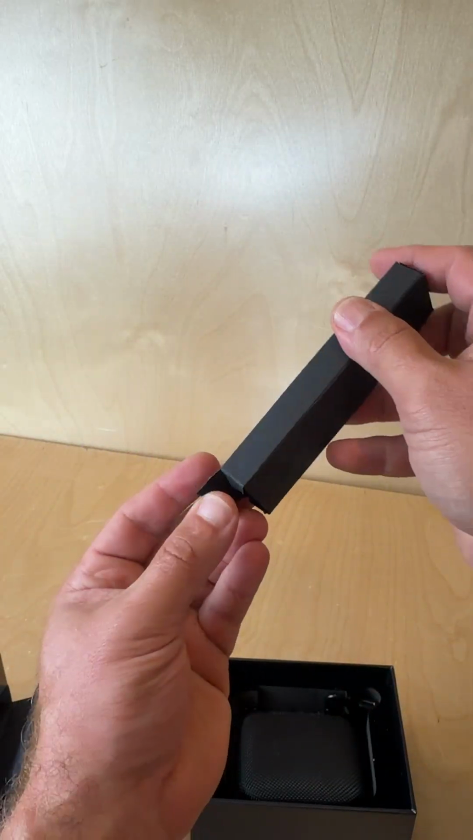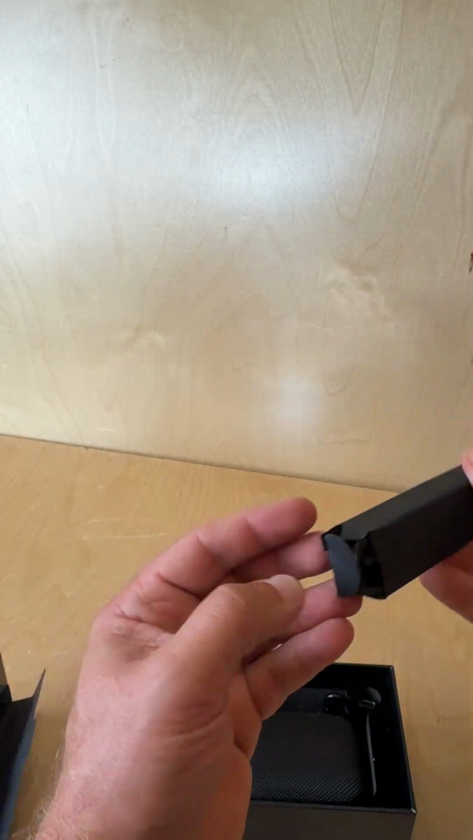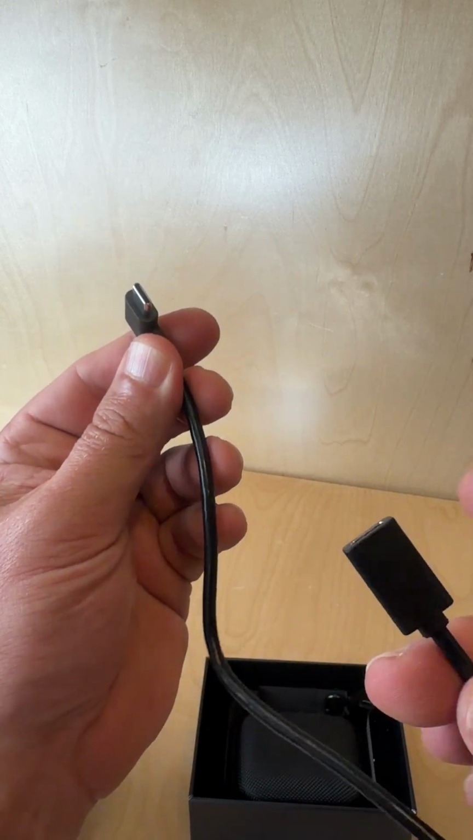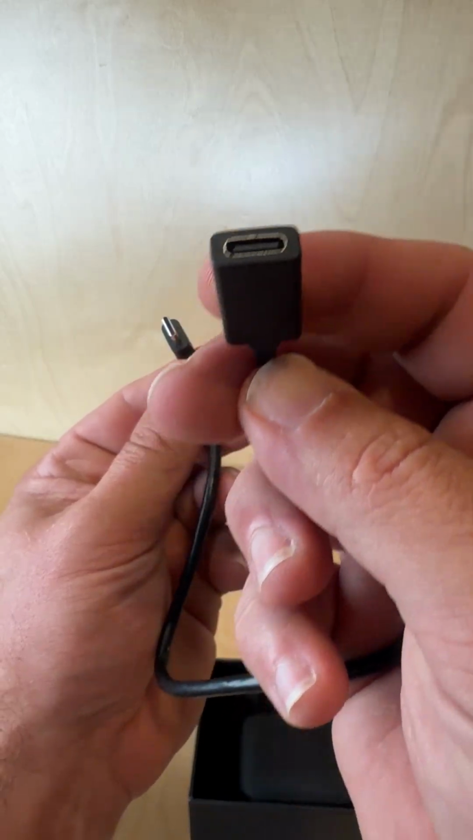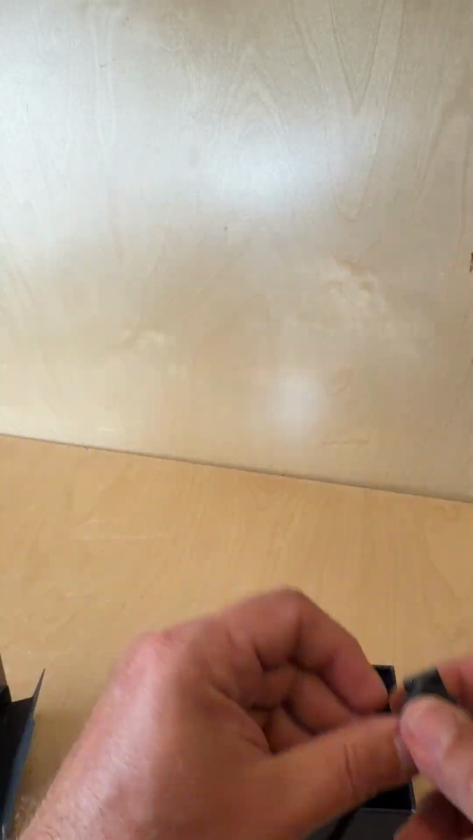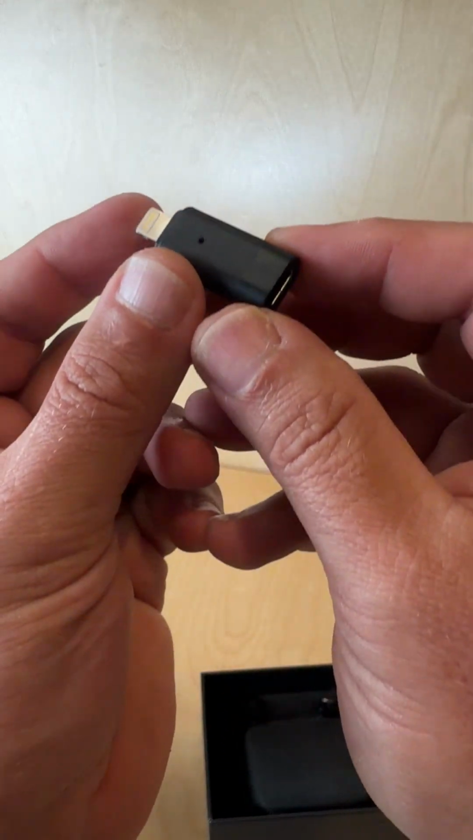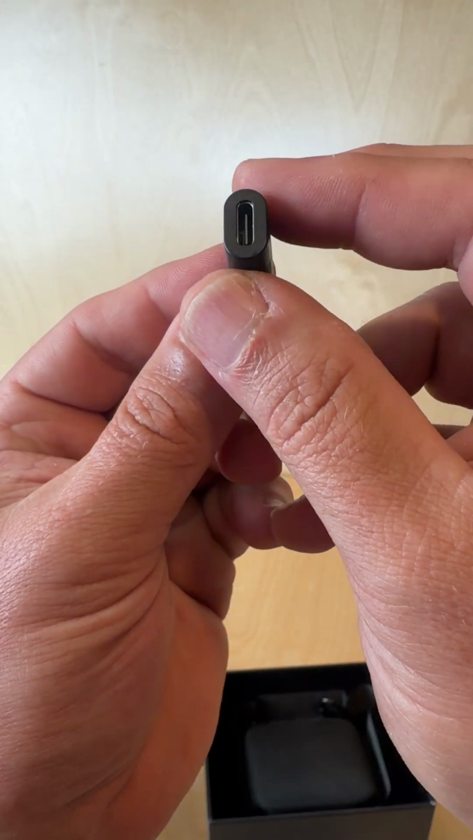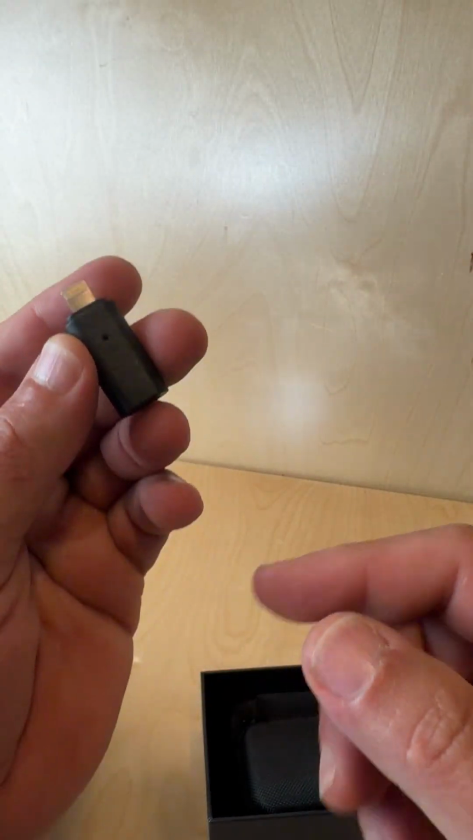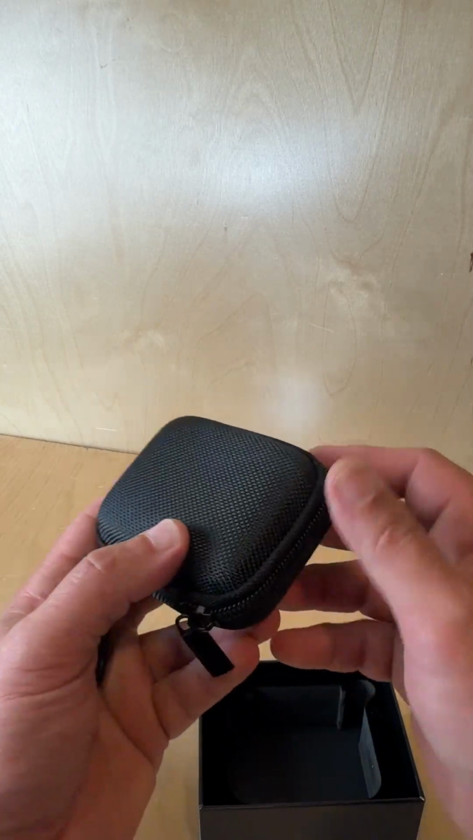This is a wire. If I can get it out. So this is a C to C connector, basically just an extender. And then you also get this right here, which is a C to the old iPhone attachment. So you can use this with the older type iPhones or the newer.